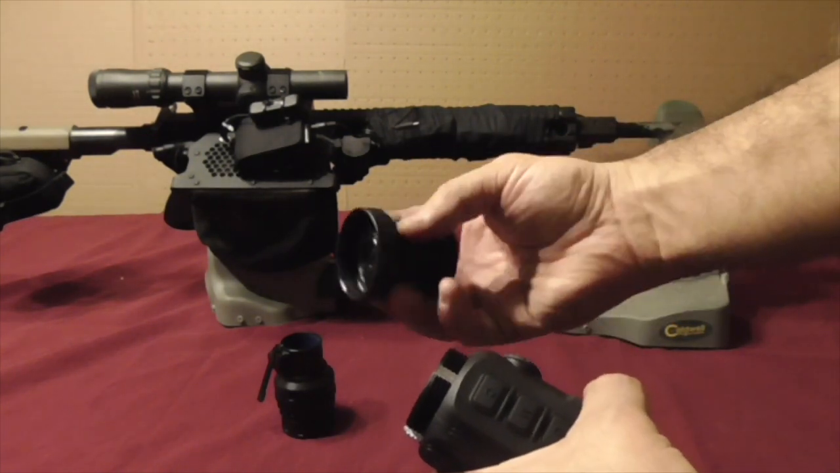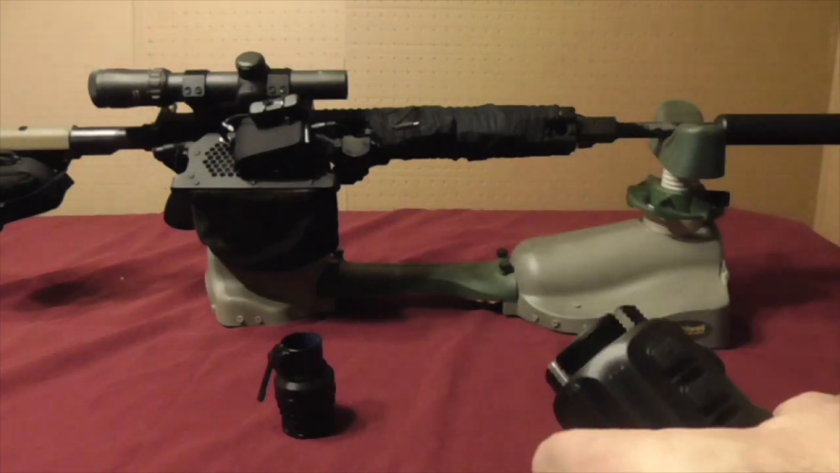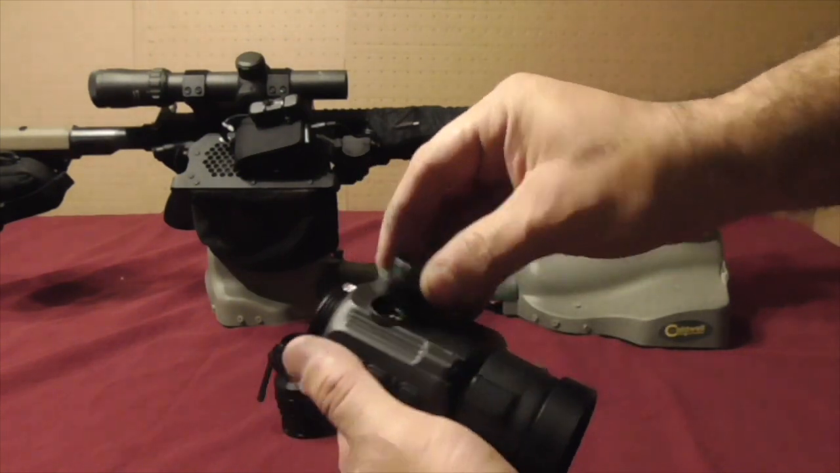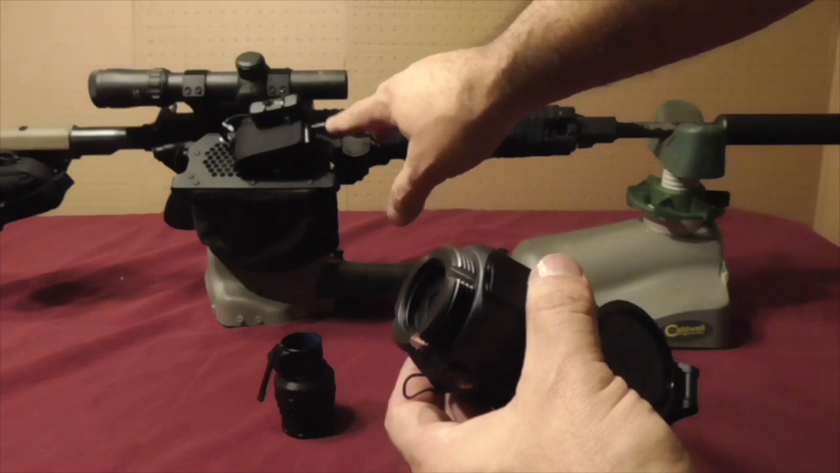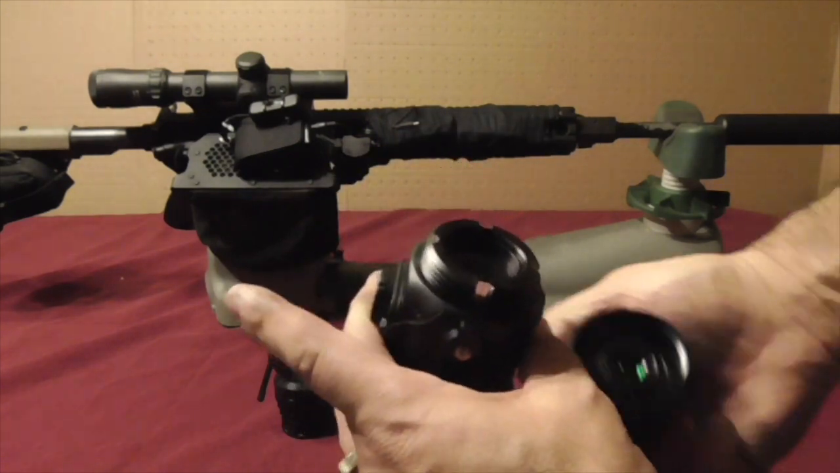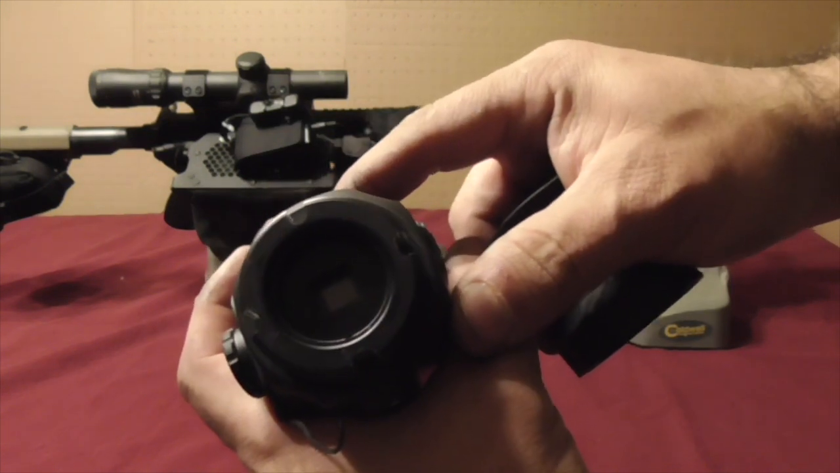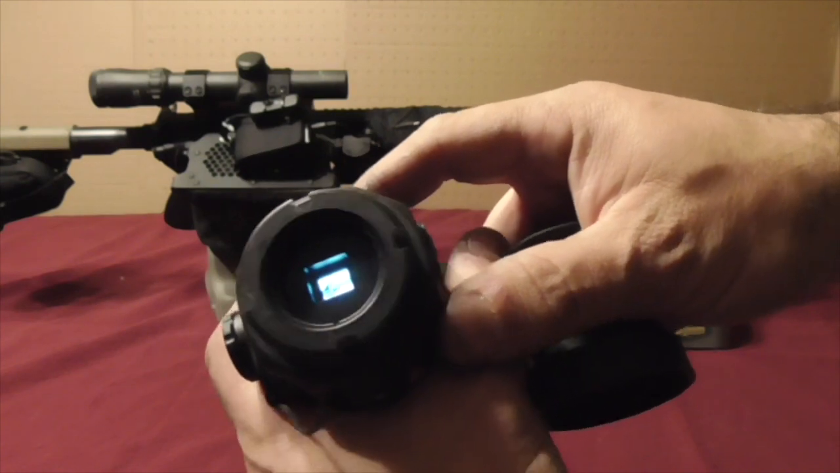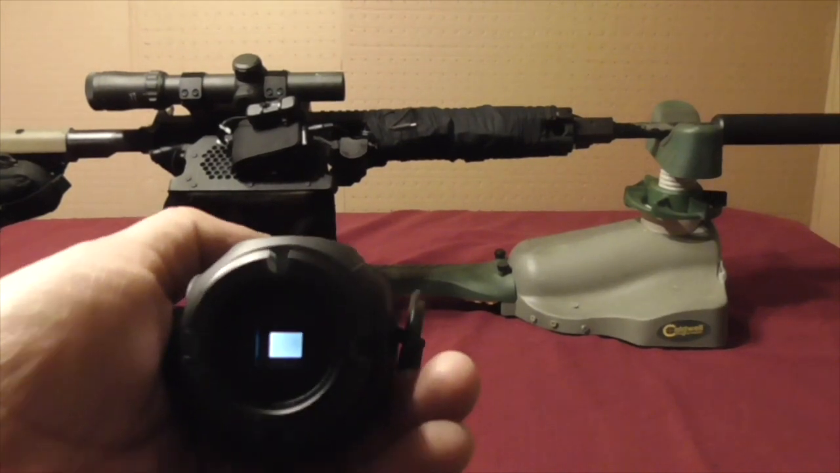And the Hogster-C comes with a detachable eyepiece. The magnification of that detachable eyepiece is rather important. So I have batteries, because the battery pack, the TNVC thermal rechargeable battery pack, is staying on the gun. I've got batteries in the Hogster-C. I'll go ahead and turn this on so you can appreciate the size of the actual near-eye display.